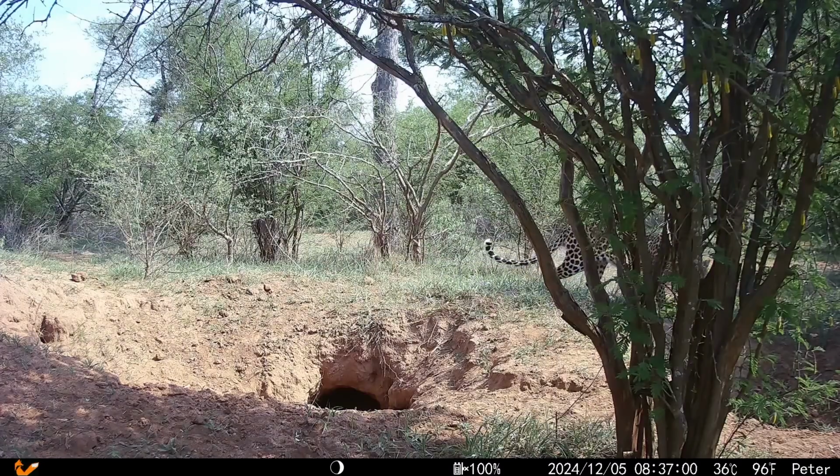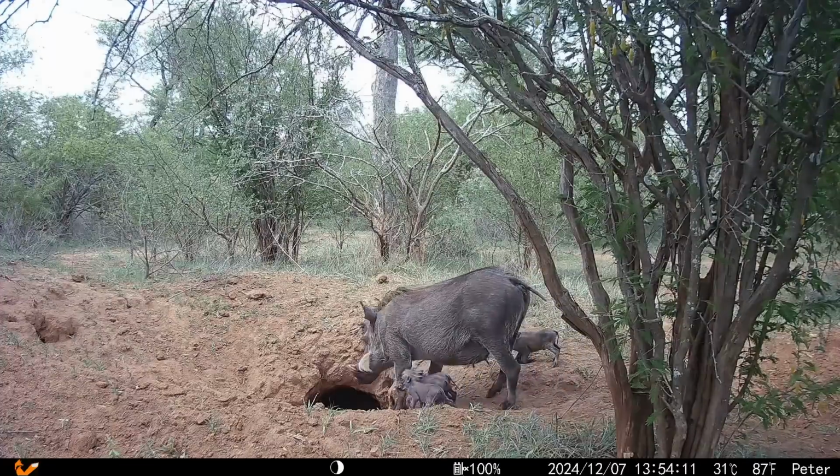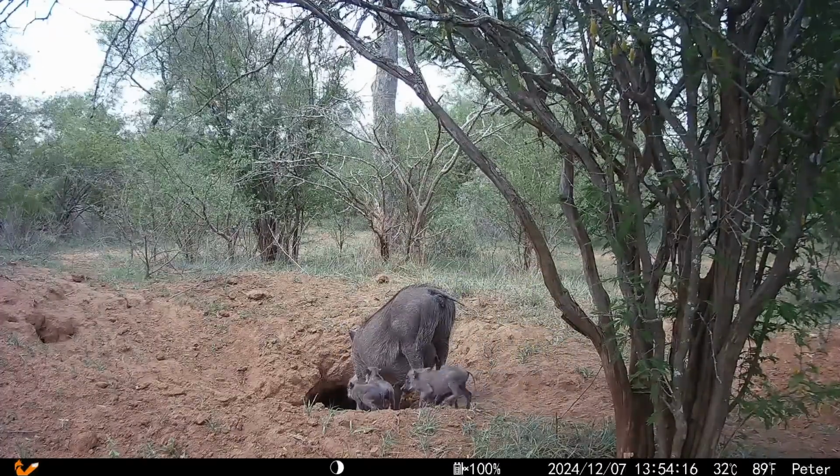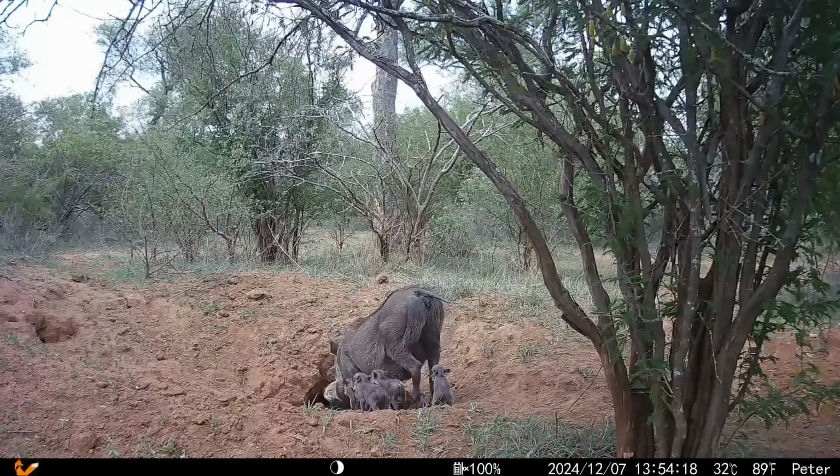And on the 5th of December, Dzaha walks past Peter's camera. 2 days later, a massive warthog mother with 4 tiny piglets arrived out of the blue and took over this burrow. Just look how cute they are.